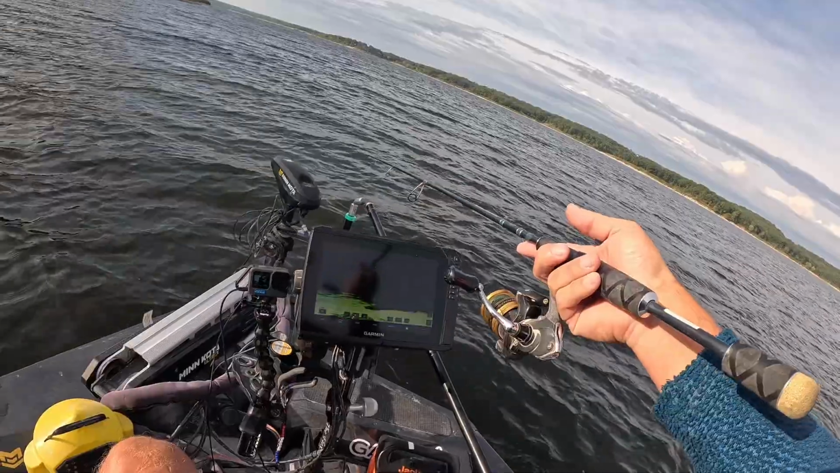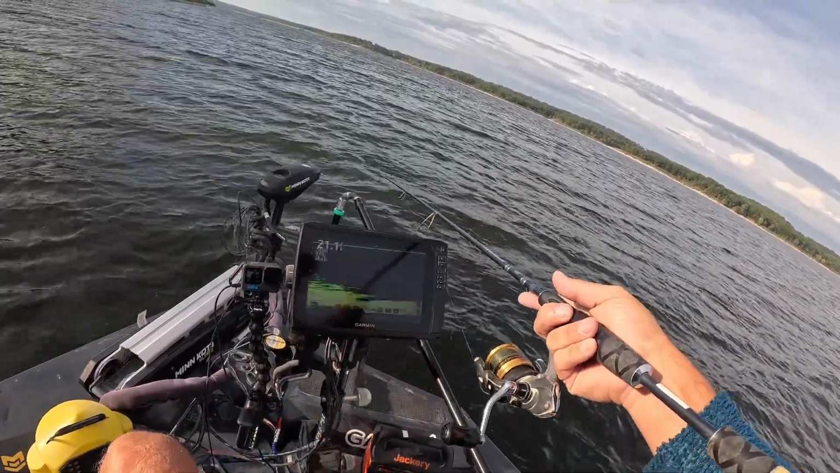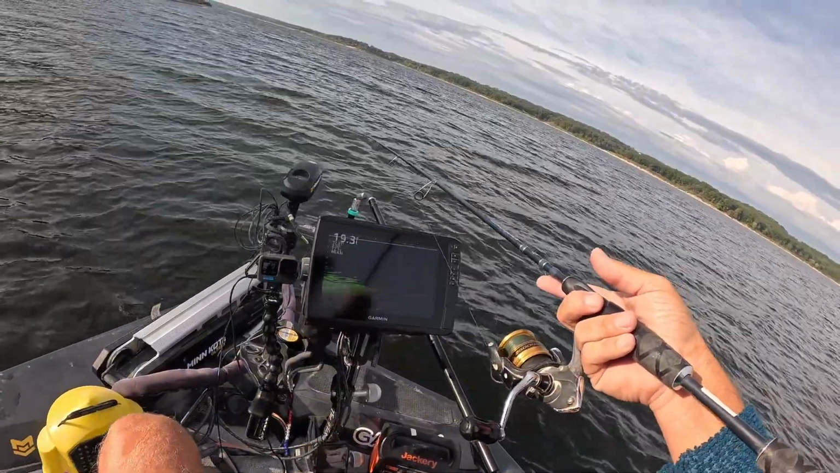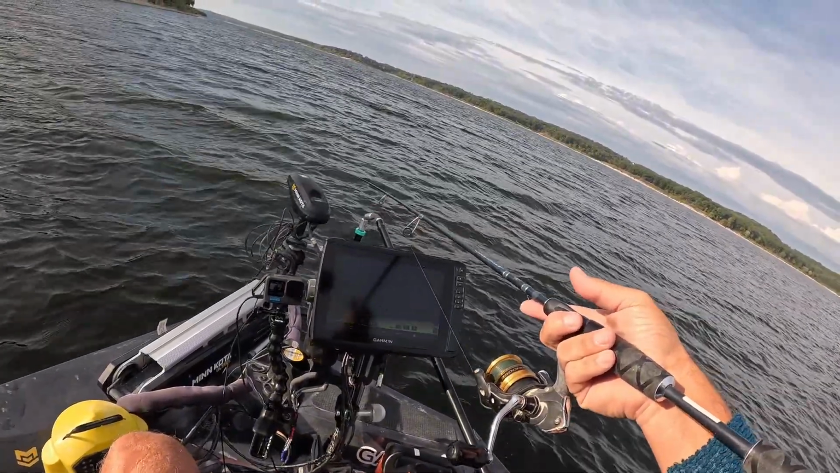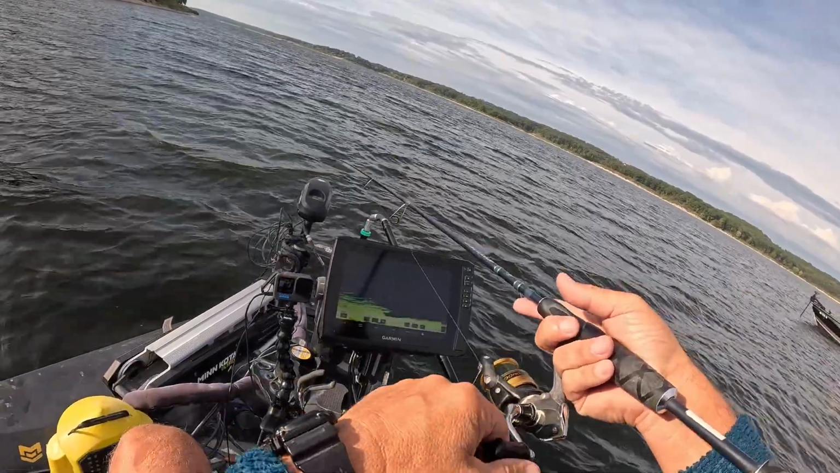Morning. Good, how are y'all? I am. They're just stacked up on this brush pile. I've already got a limit. I've been here about an hour. Yep, minnows. I just see them on the graph here. They're just stacked up in there.